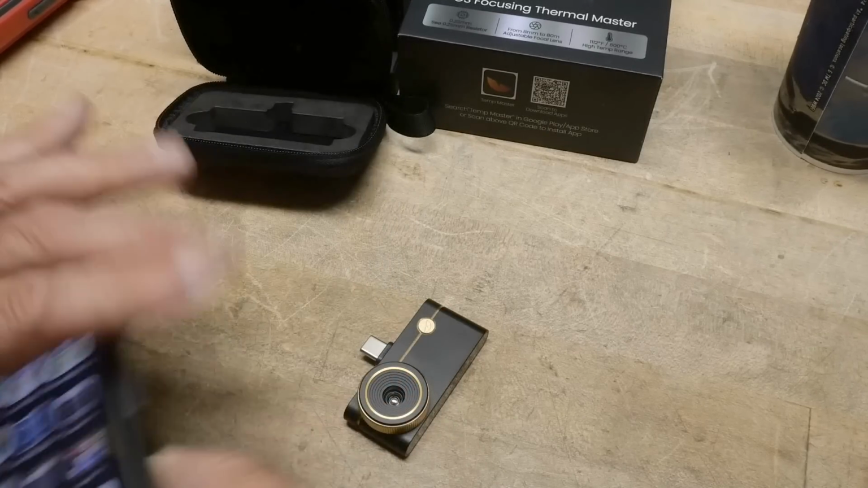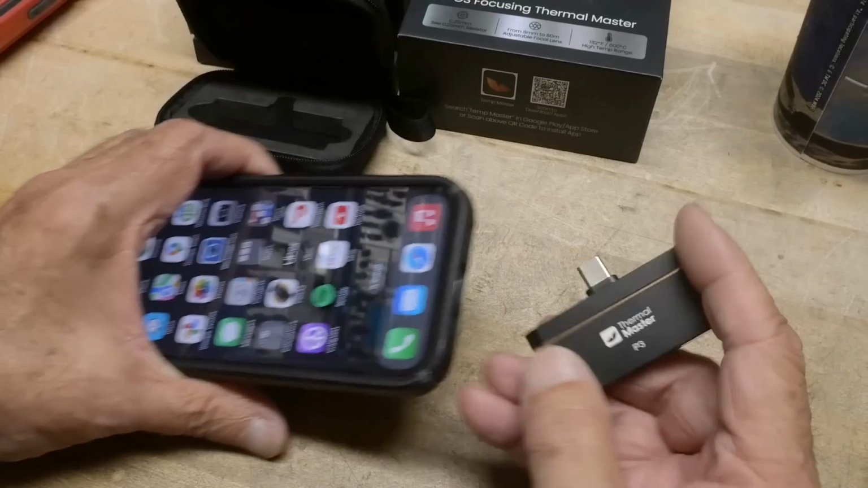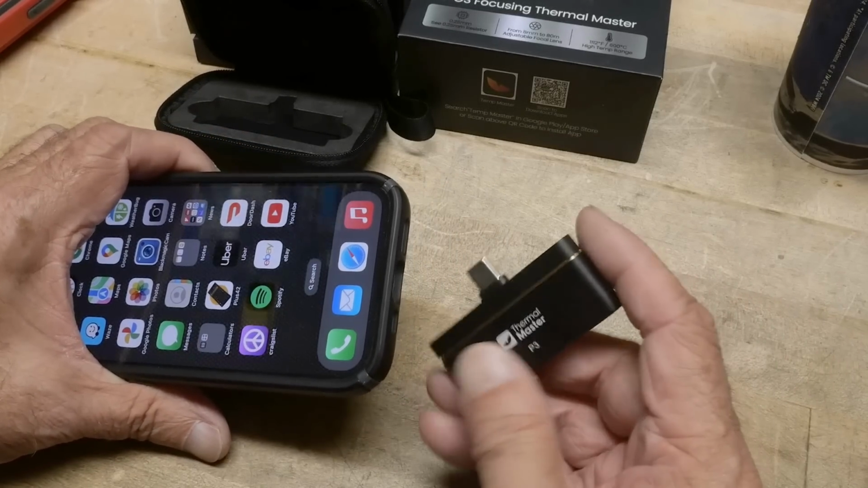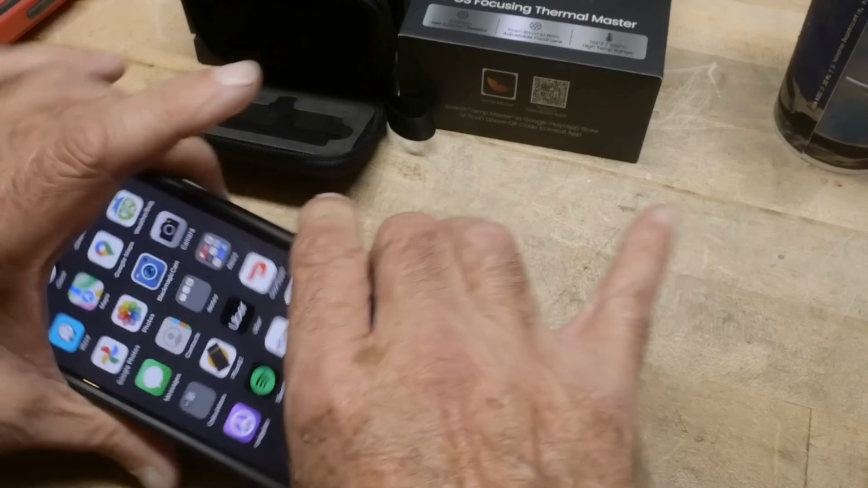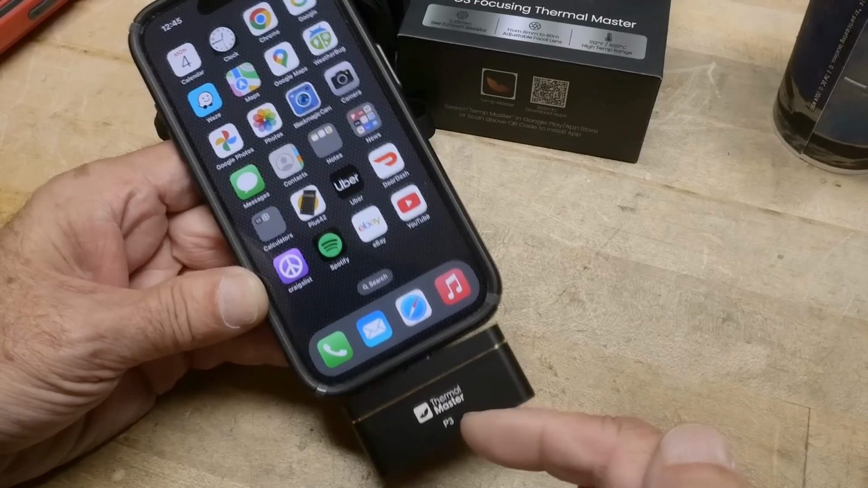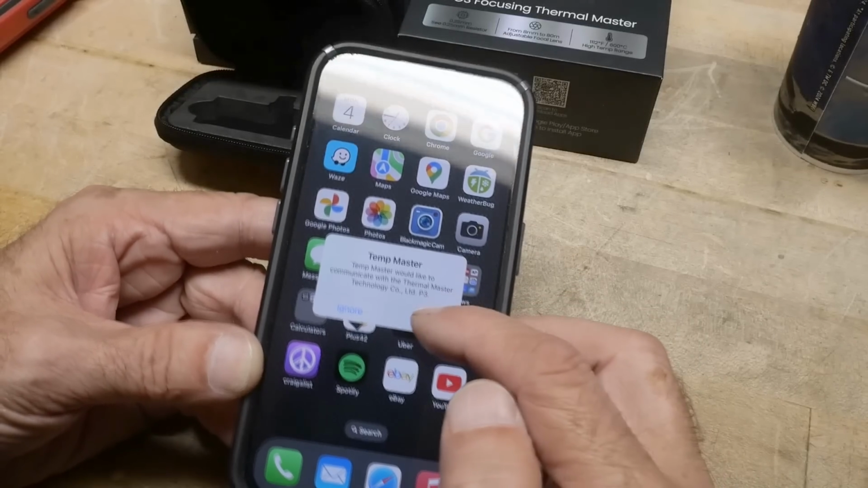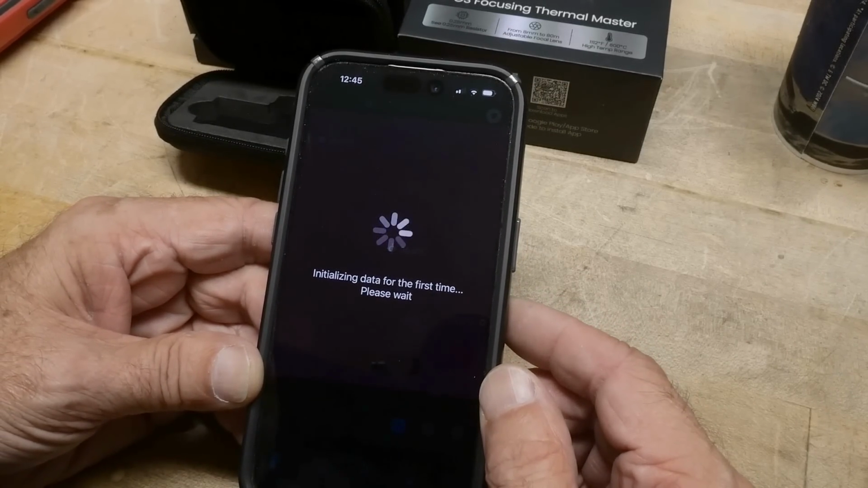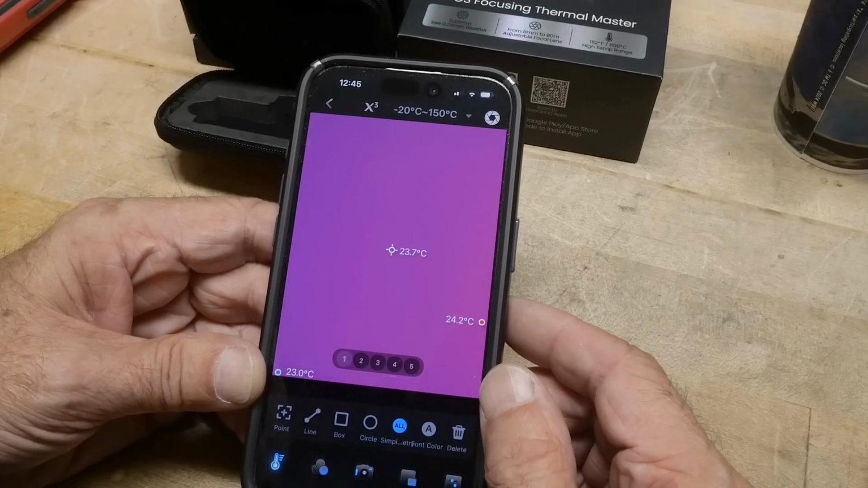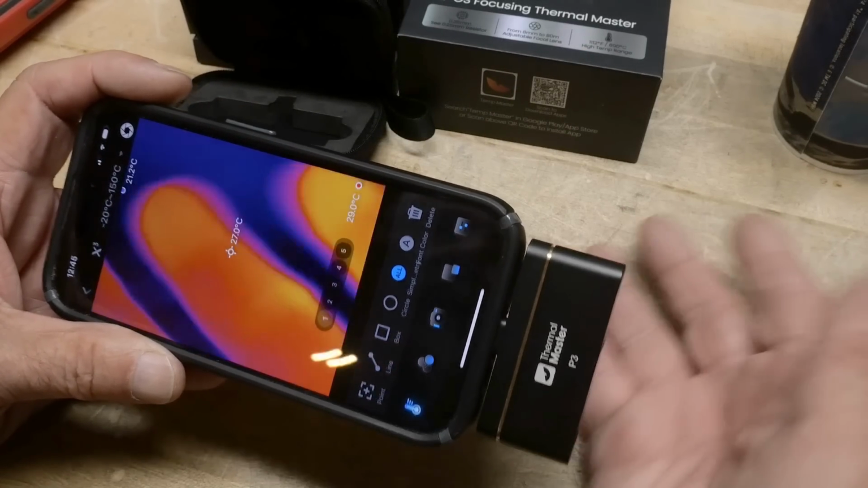So this one is USB-C, so I'm going to be using it with an iPhone 15, which has USB-C. You need to go onto the Apple Store and download their software. Once you have the software downloaded, when you plug in the device, it will automatically recognize it and ask, you want to run your camera, don't you? And so you say allow. So it comes up and runs that program, and we have live video, okay?